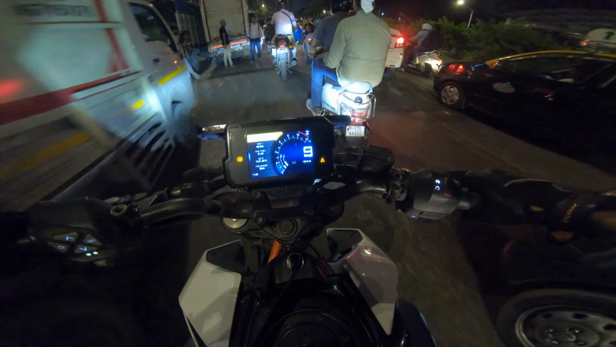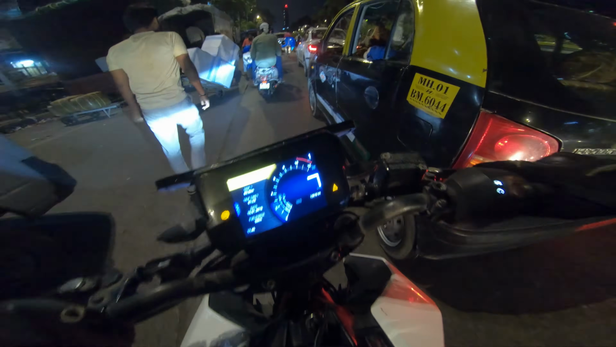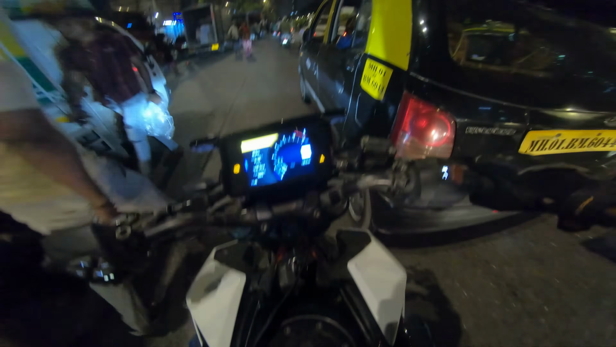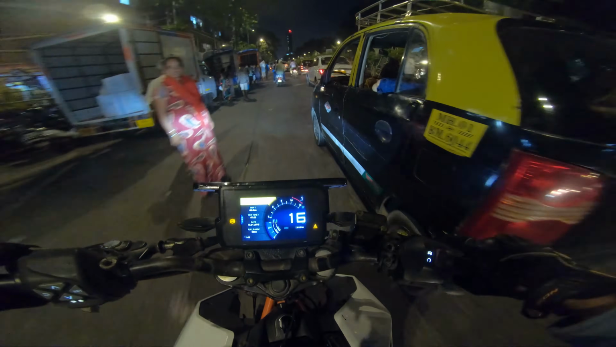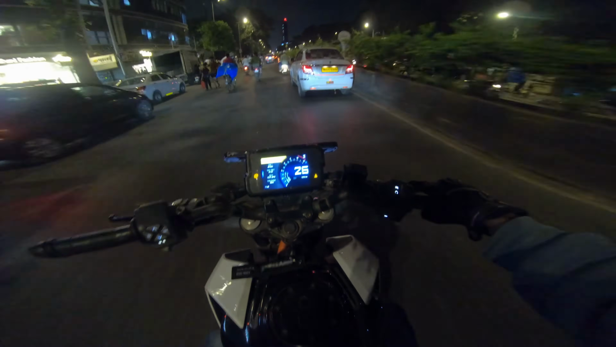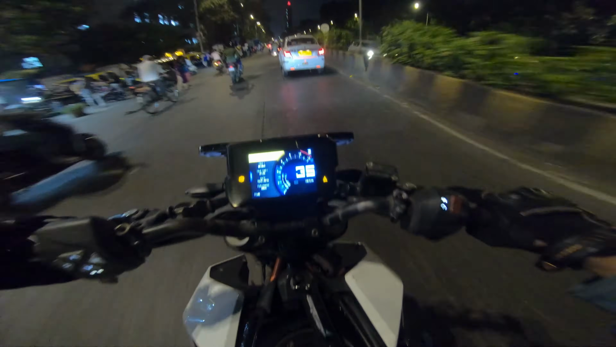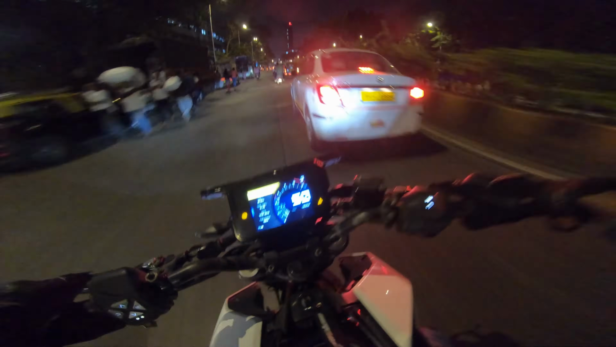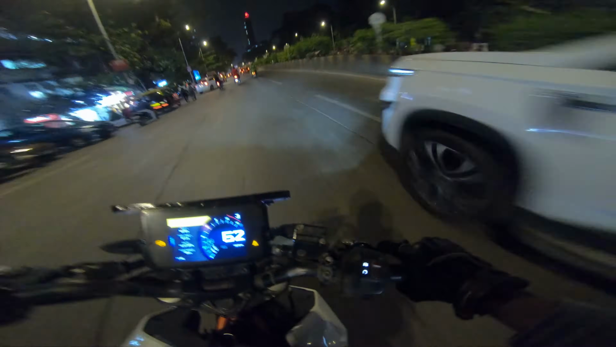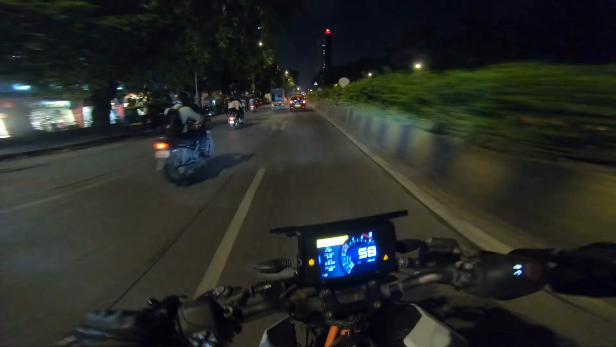And you won't believe me, I just fueled up a couple of days ago, and within 60 kilometers it's already showing low fuel. Although it is showing 3 bars. But yeah, for all those of you who wonder about the average, kitna deti hai, ask me about it. Nonetheless, it's very much fun.